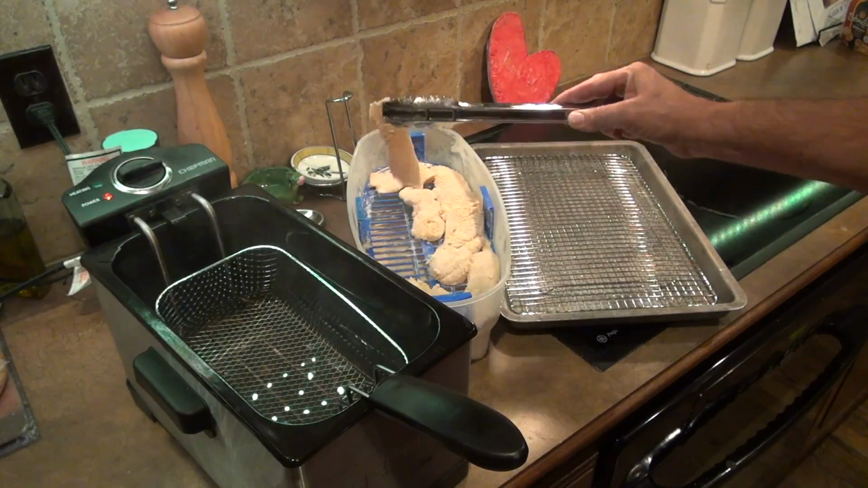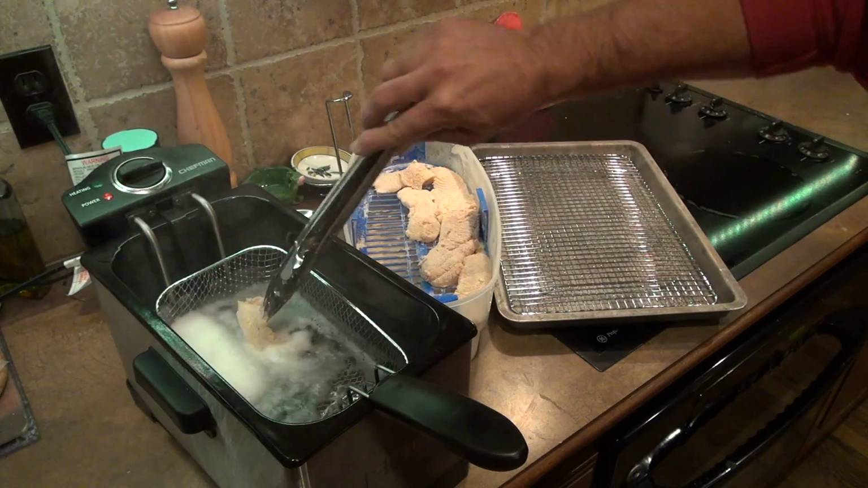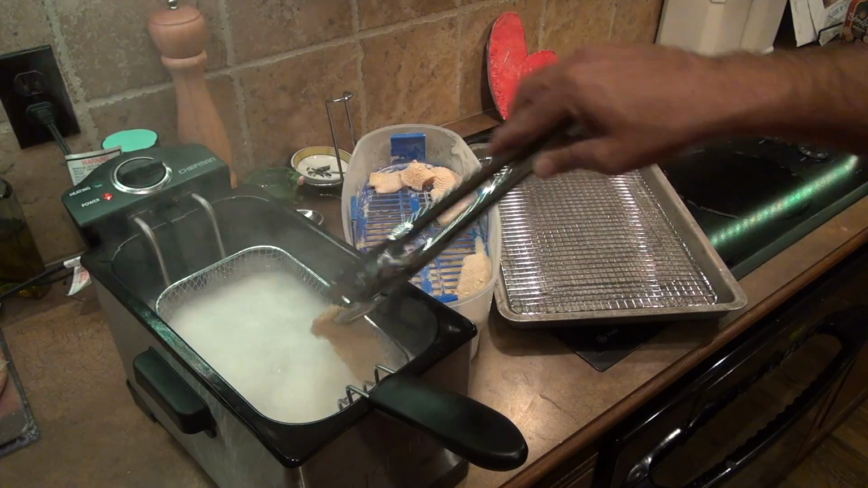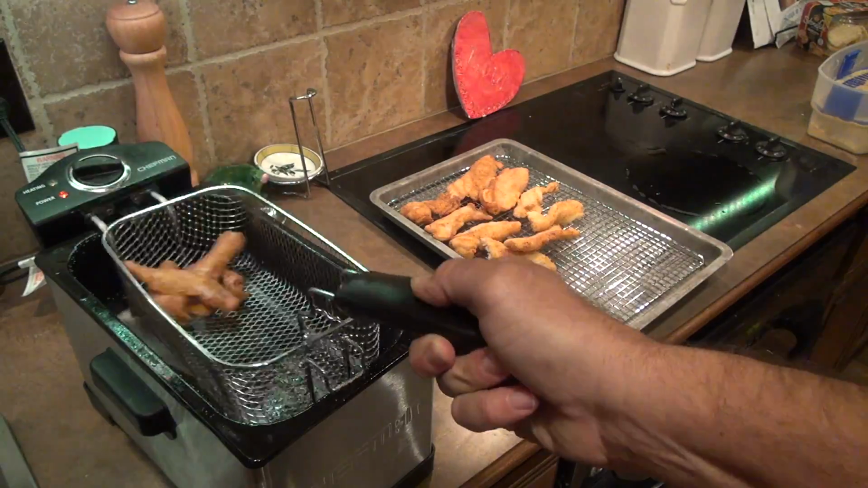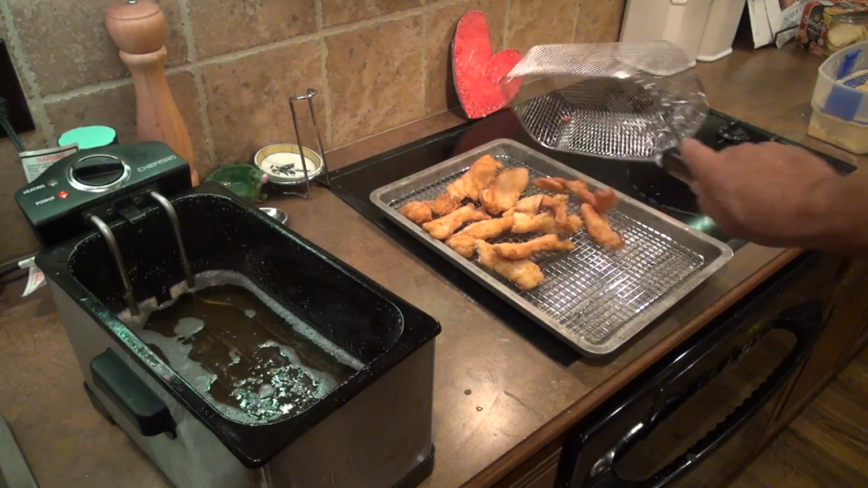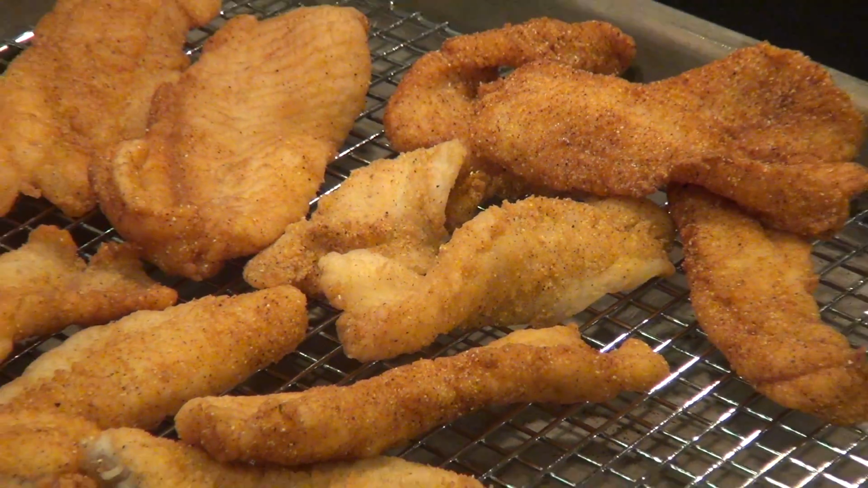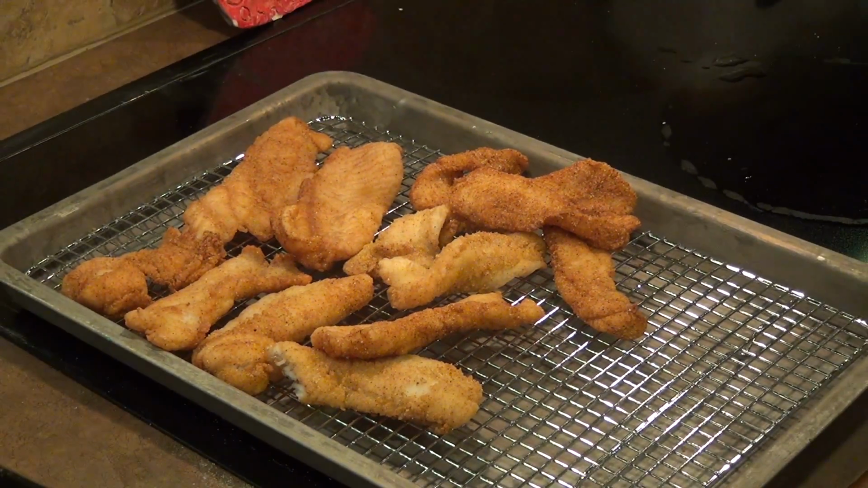And what kind of taste does that give them? Oh, it's got a little Cajun taste to it. It's not overpowering. It's pretty basic, but it gives it just enough taste to give it some flavor. And that's the way I like to do it. 3.5 to 4 minutes max at 350 degrees, and you're ready to eat. All right.